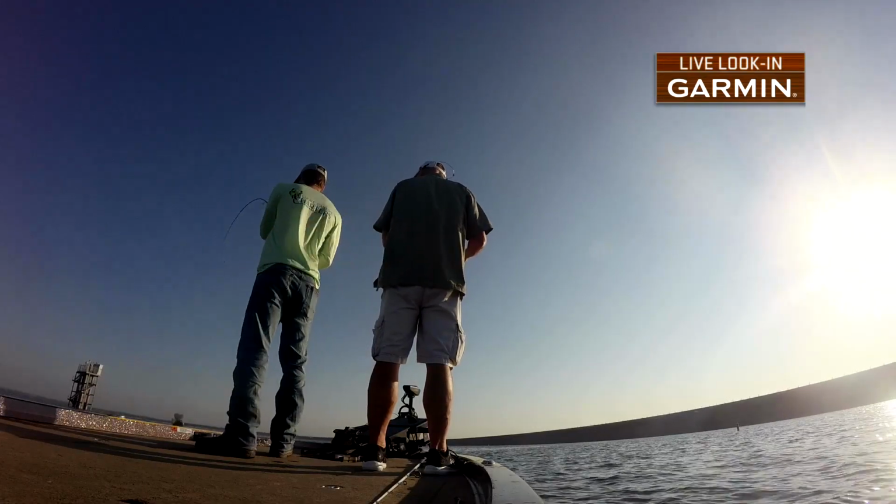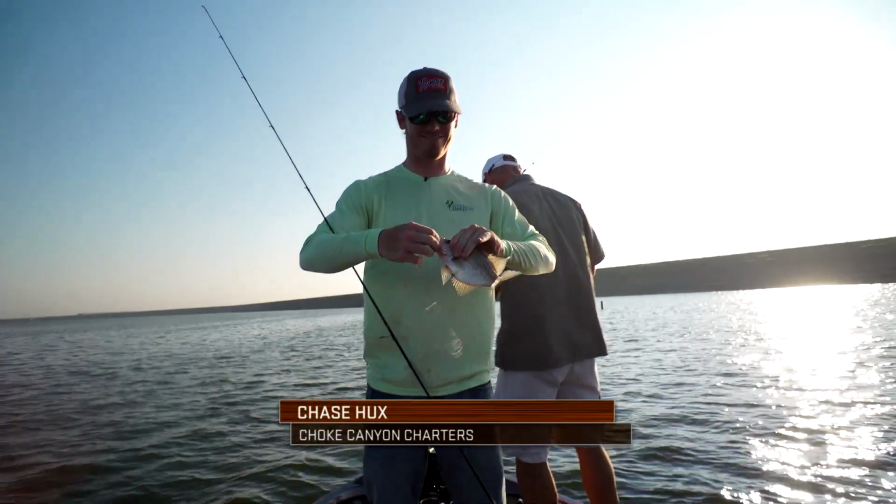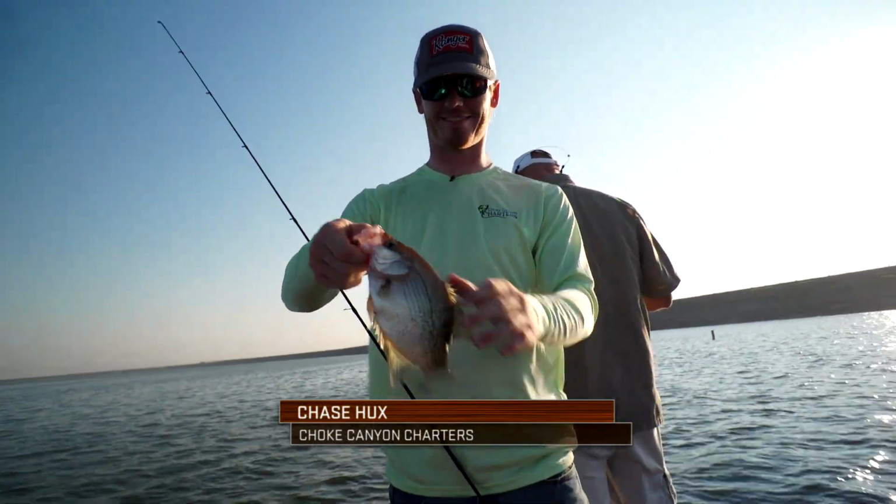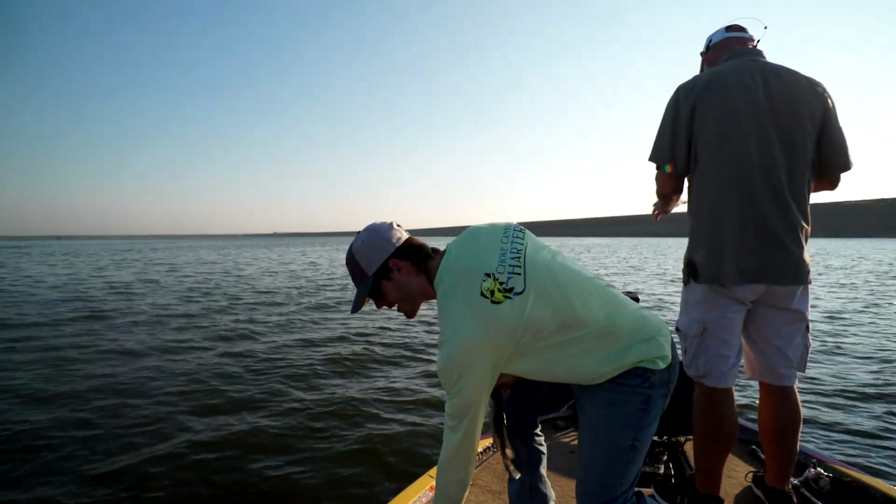Chase has got one. There you go. Fish on! Hey, you took that by cue. You can literally see that. Right when a school of shad swam by the tree, he caught that fish. I mean, it's crazy.